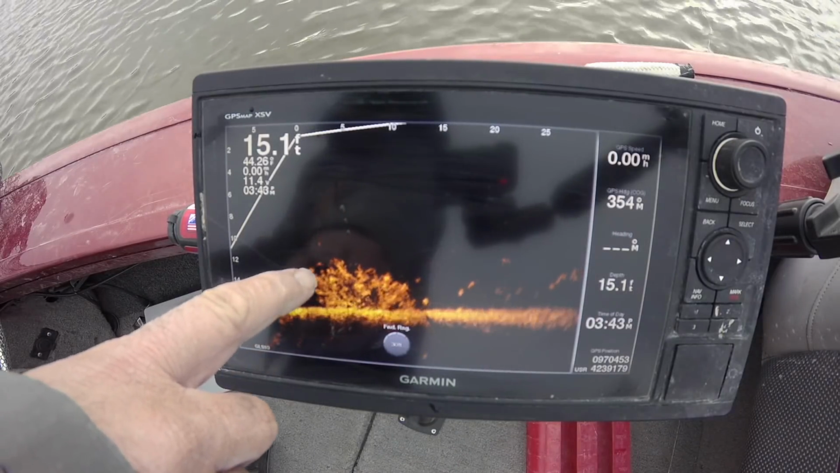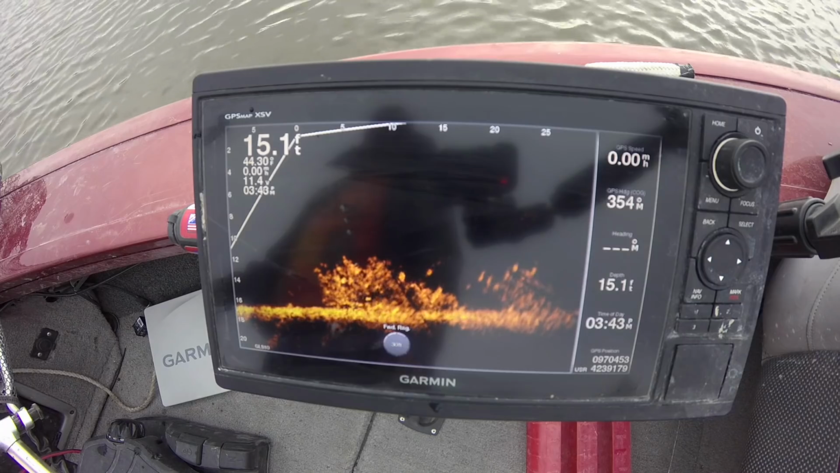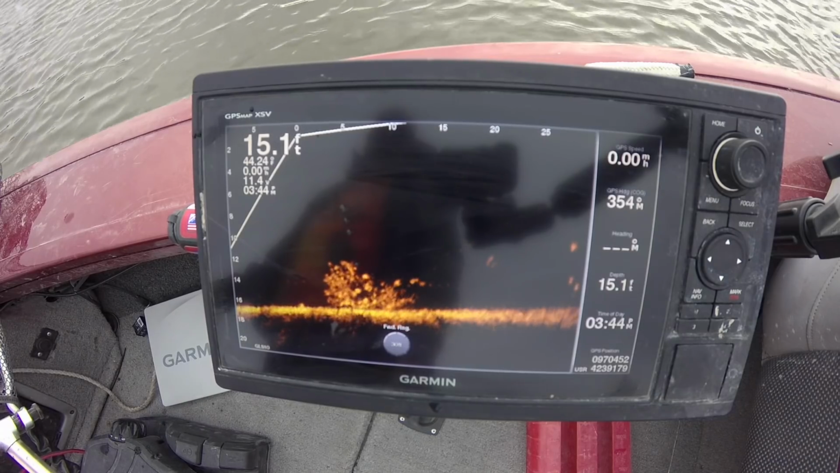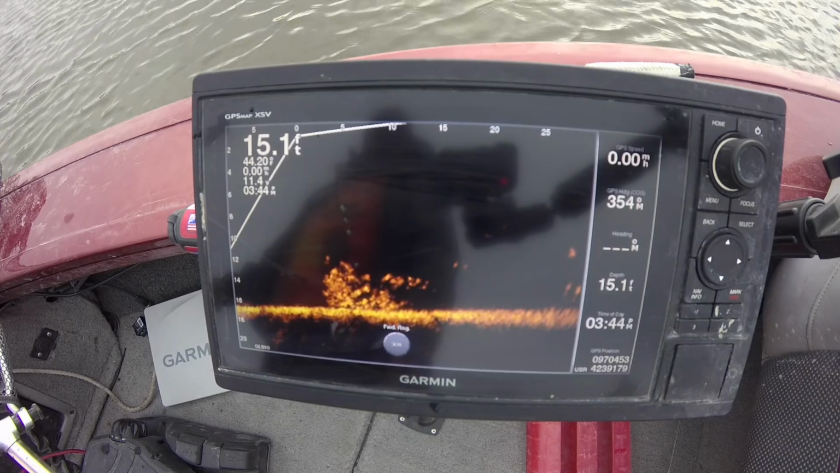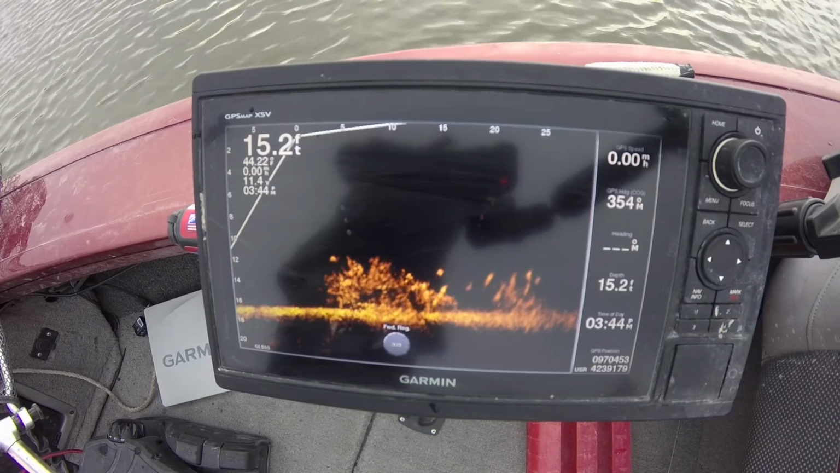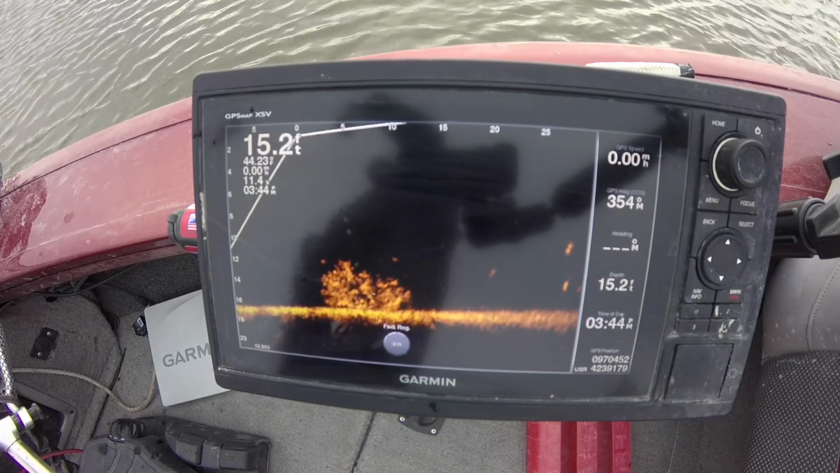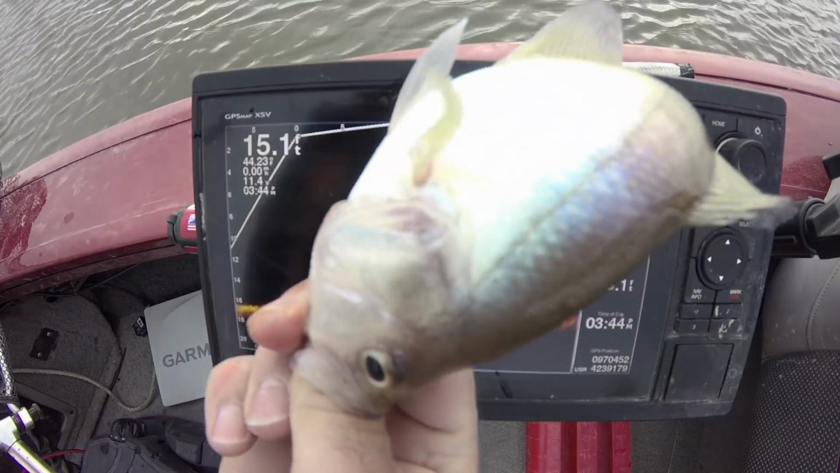There I am bouncing right there. See that? Alright, there's a fish right there. He's coming on it. He's taking a look at it. He's thinking about it. Right there. Come on, fish. Here he comes. There he is. Got it. Okay, a little one. He was a little one, but still, I hope you saw him take it. Boom.